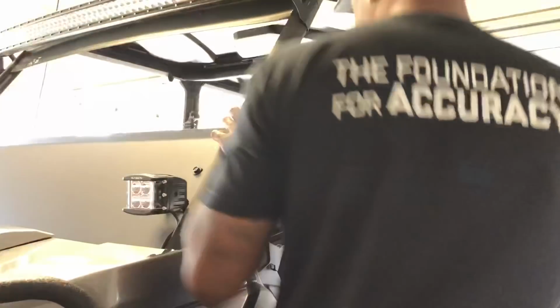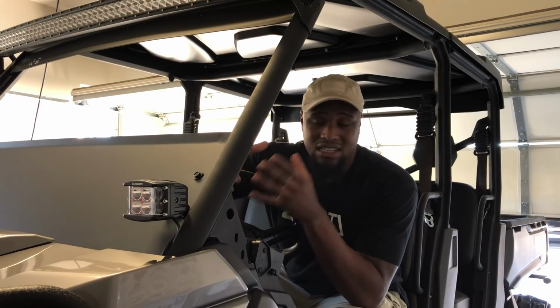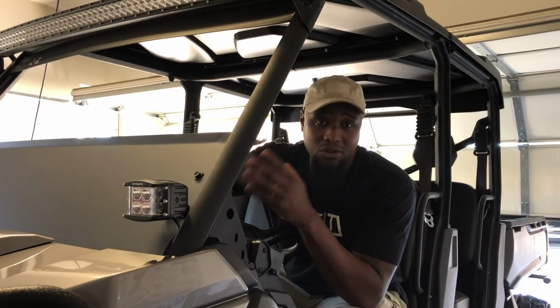All right, let's see if I can keep this short and simple. Let's talk about night vision and thermal and how I use it to navigate. They both have their pros and cons. I'm not going to be able to exactly go over all of that, but I will show you guys how I use it.